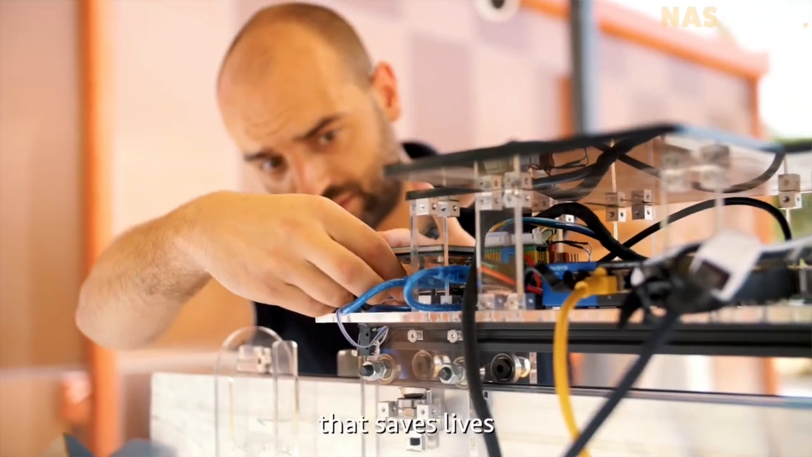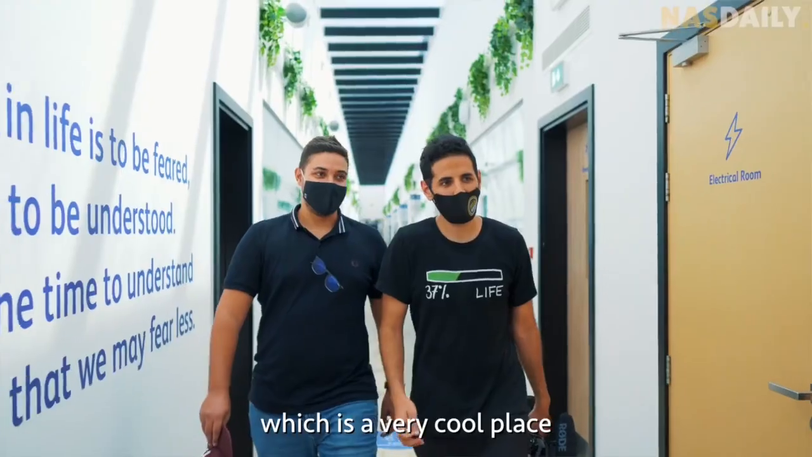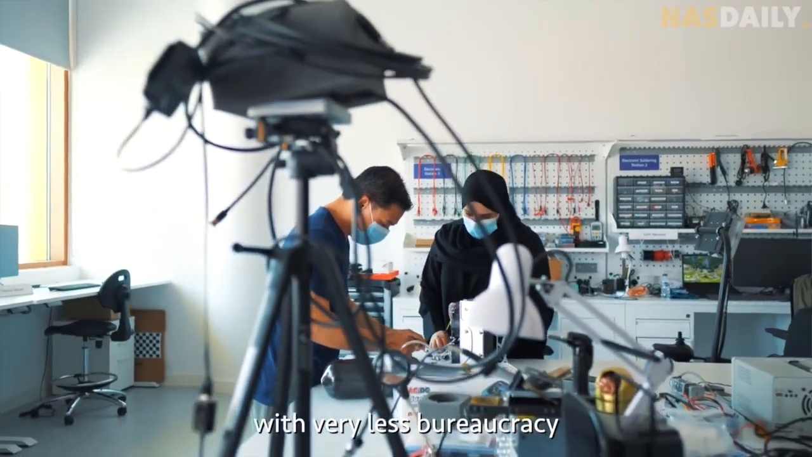They invited the best scientists in the world to invent technology that saves lives. We have been working on this for more than 10 years with a collaboration with many institutions around the world. Right now we're building this GPR in TII, which is a very cool place where you can work in very hot topics with very less bureaucracy.